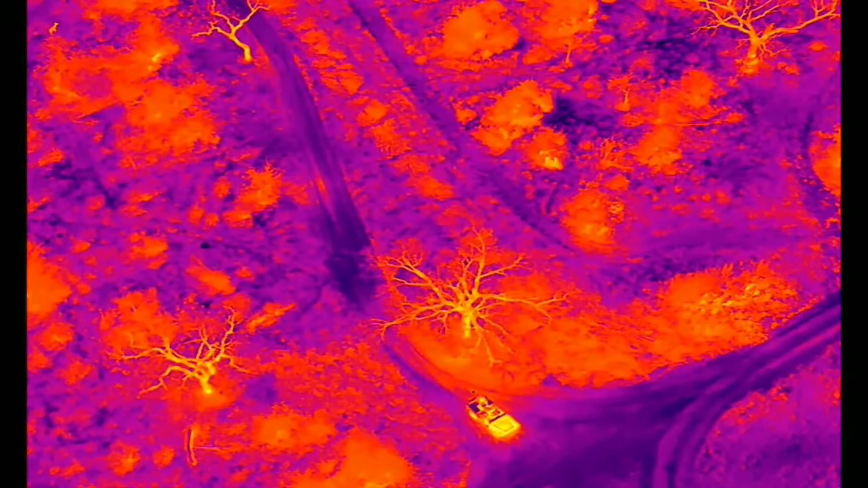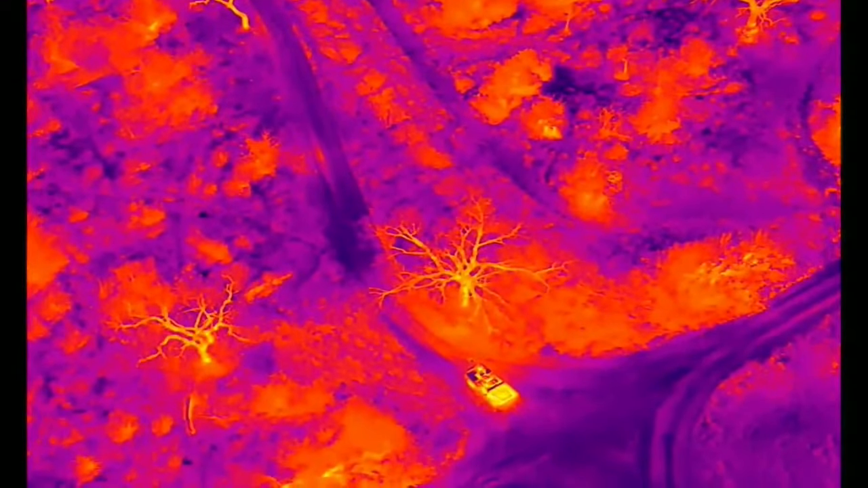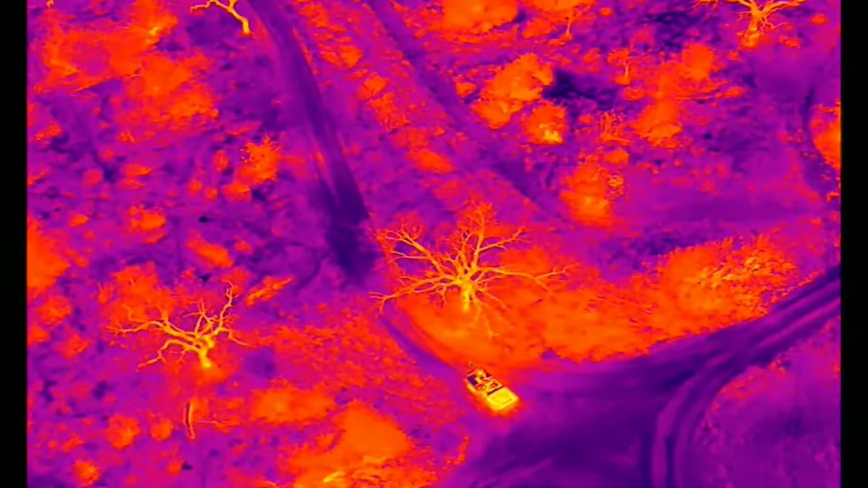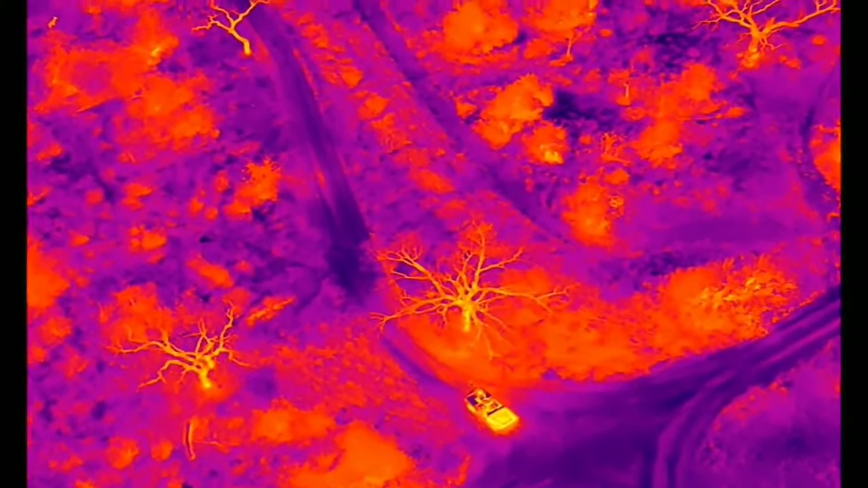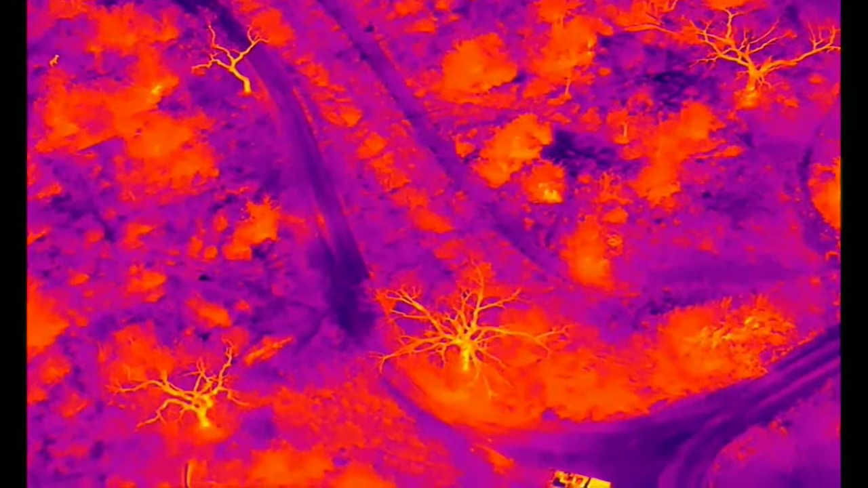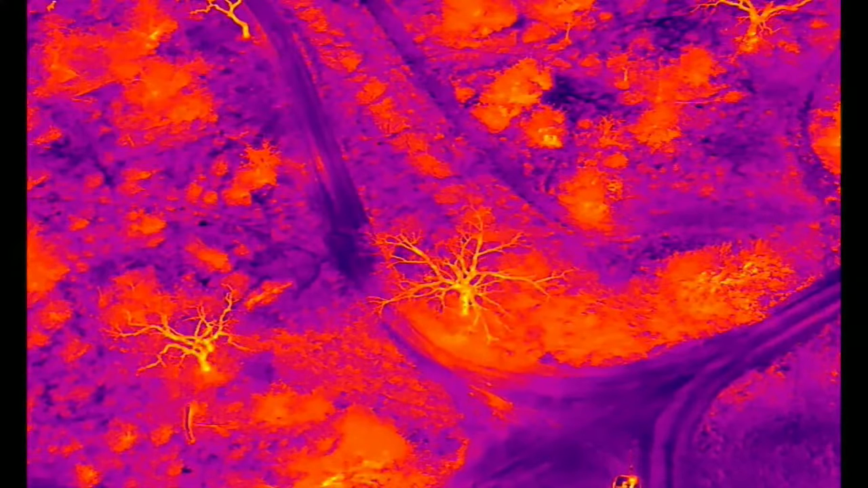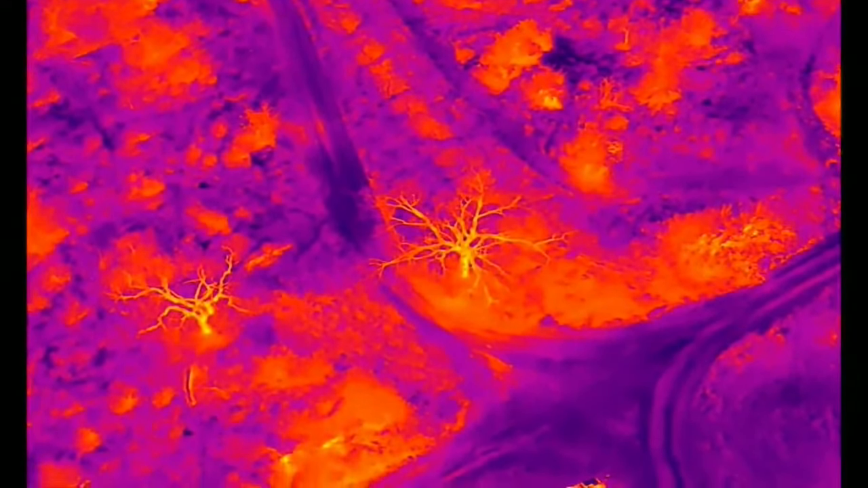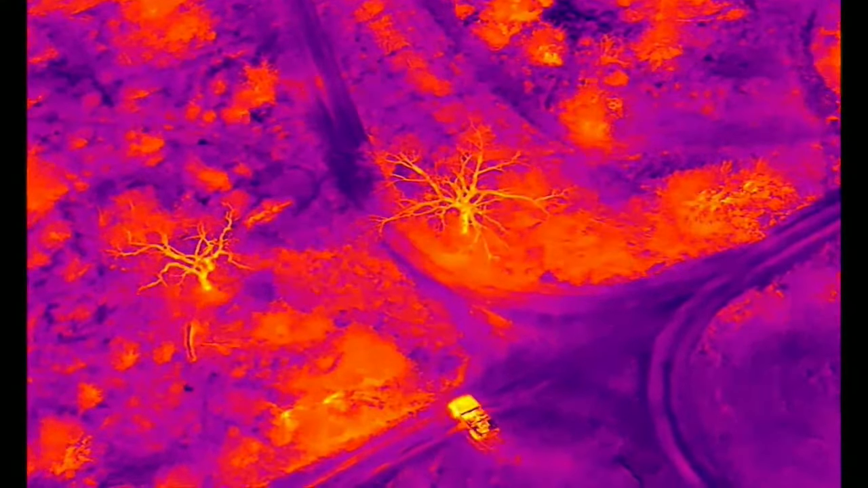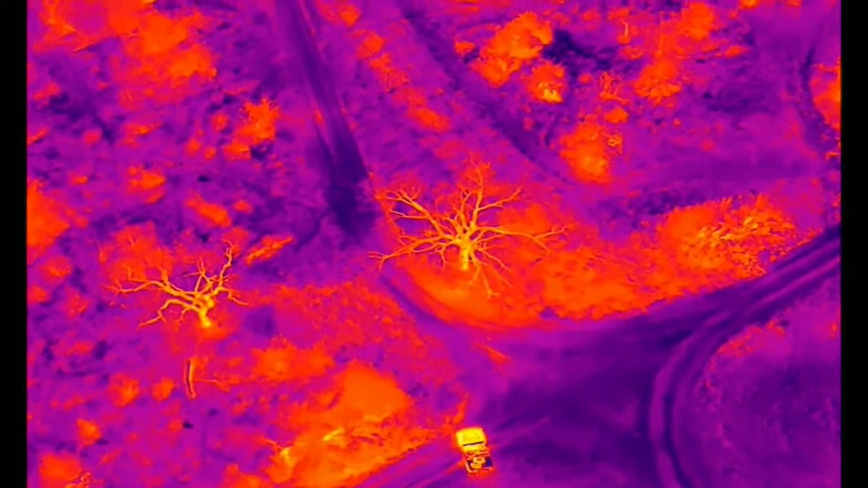David, I need you to move, turn around, and then go straight. The road directly behind it. Yep. Copy that. So the road directly behind you, and then you're going to follow that down. I have eyes on you. See what you can do.